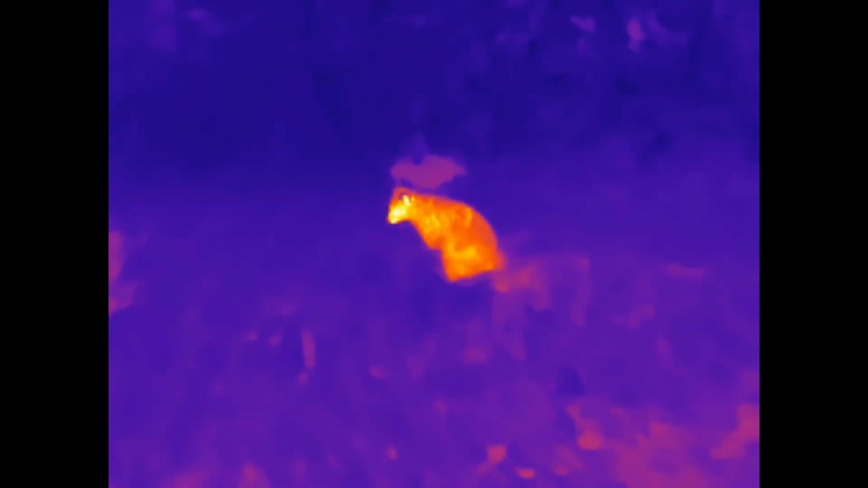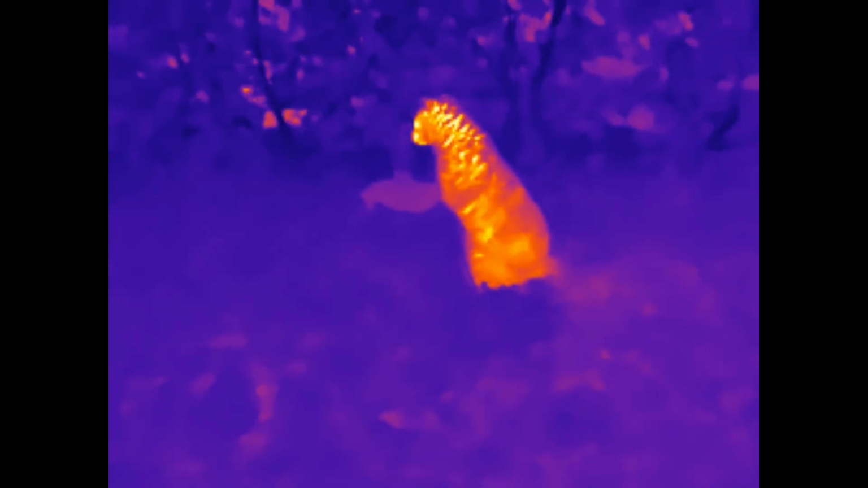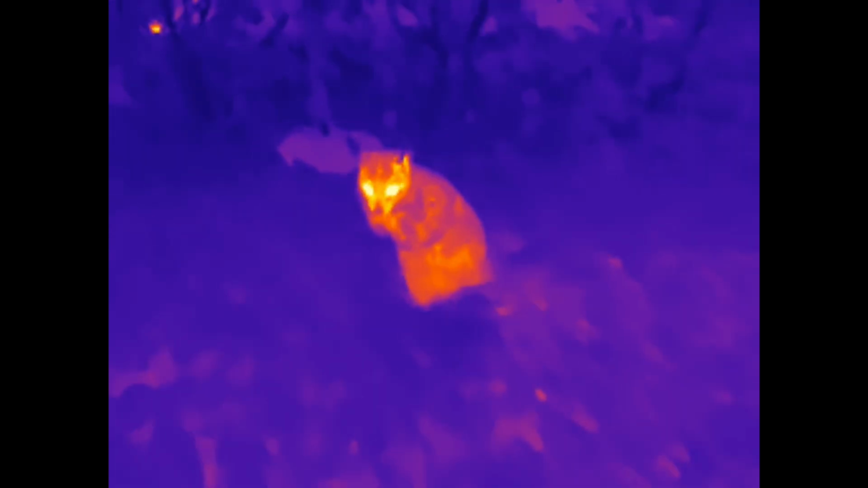Let's swap back to the normal temperature, iron red. I like this one the best. Decent details. A bit closer maybe.